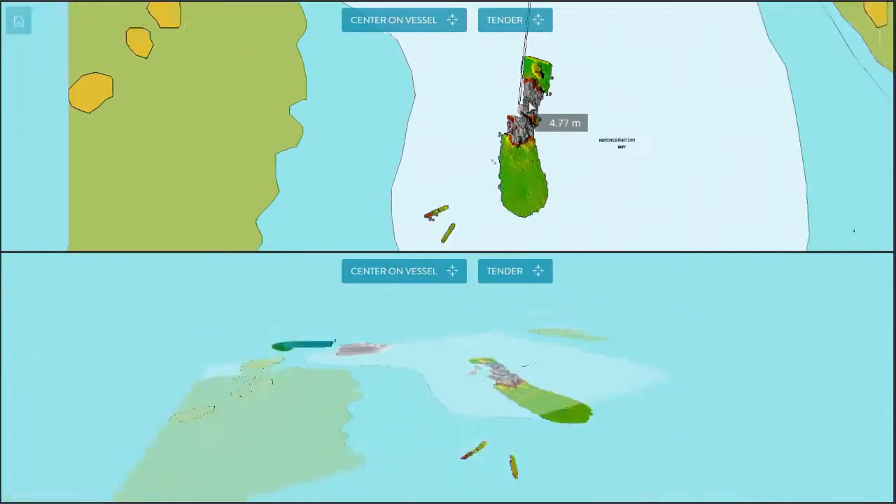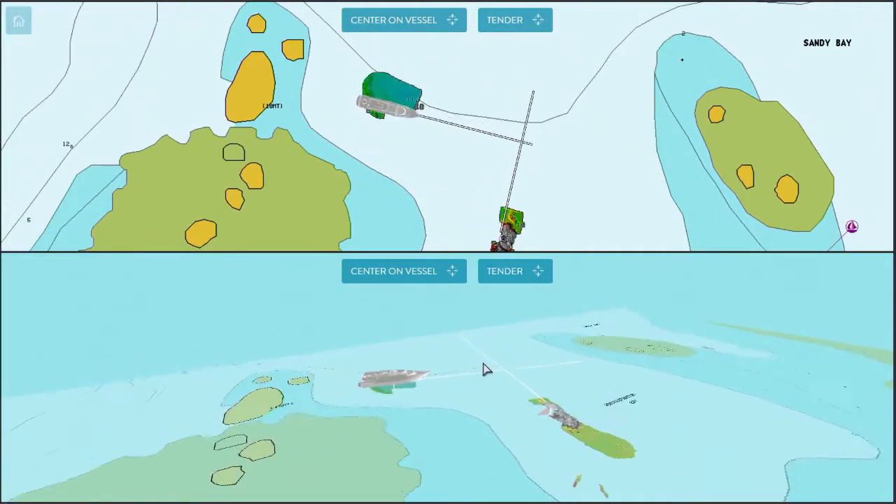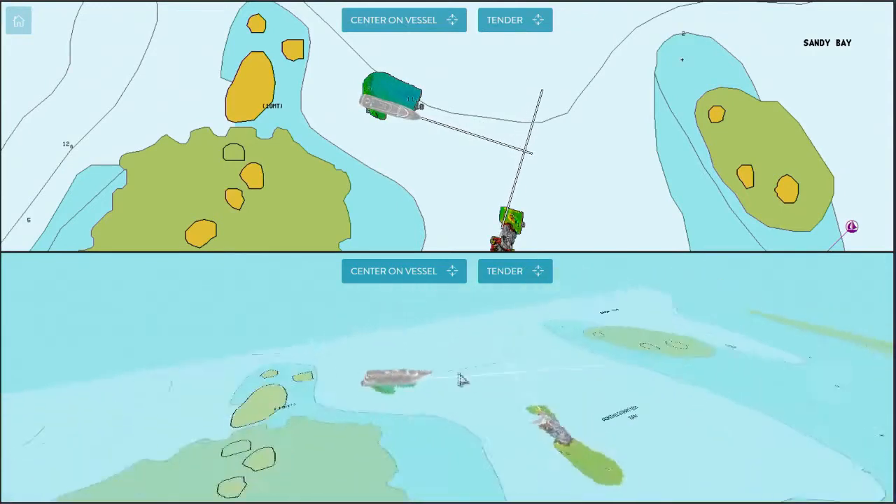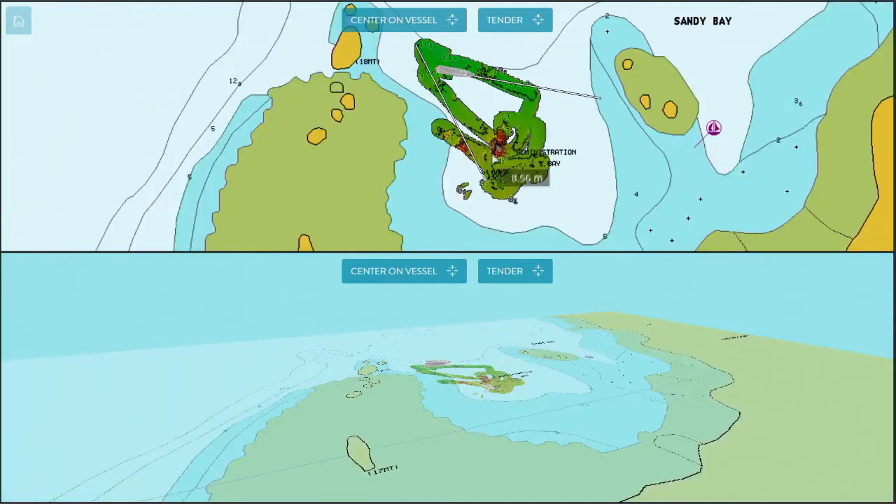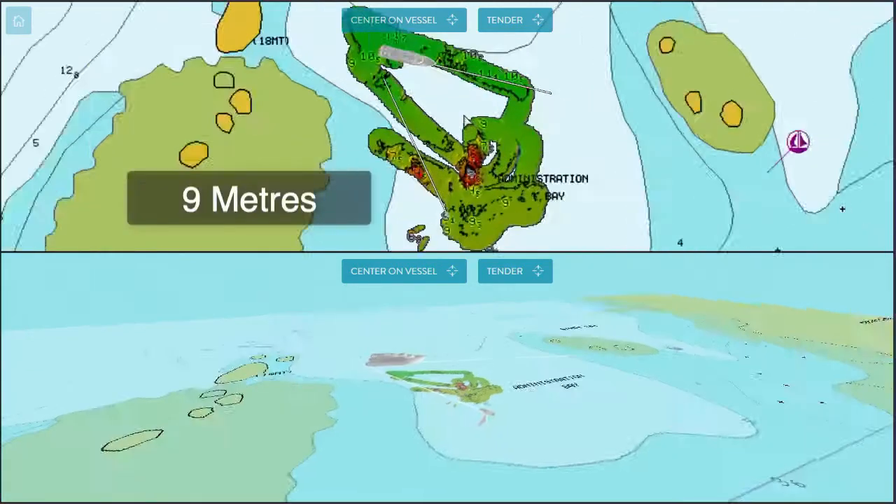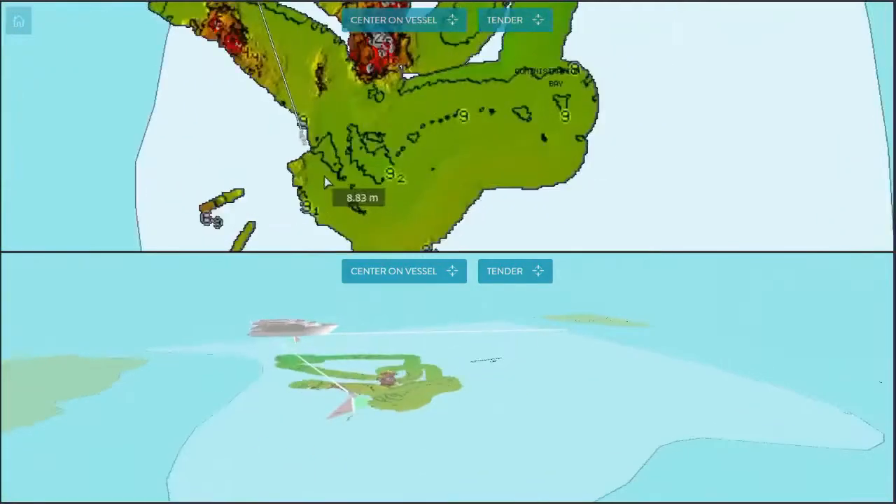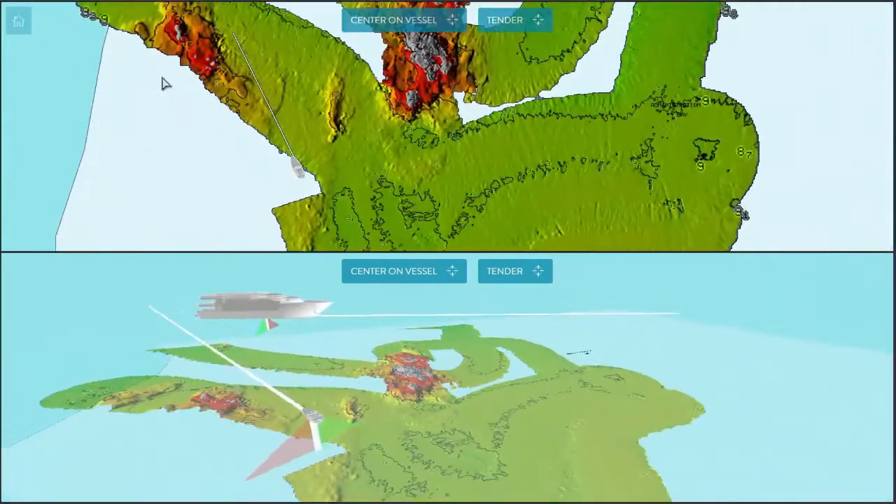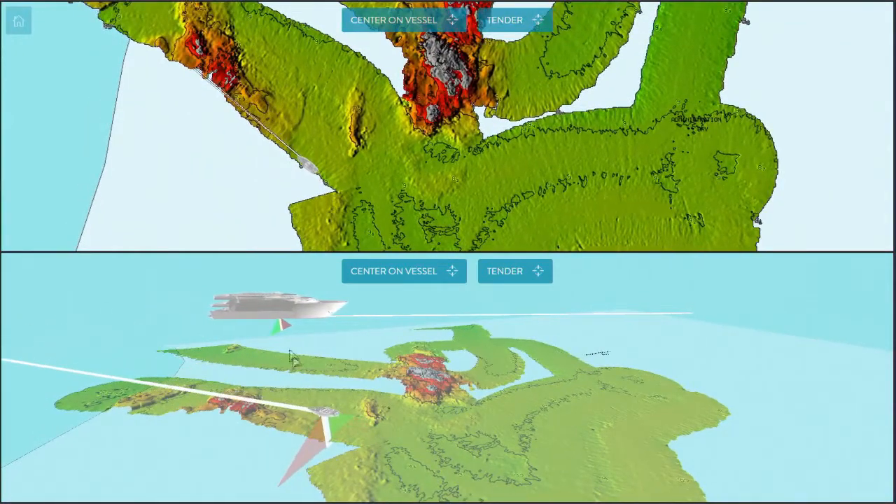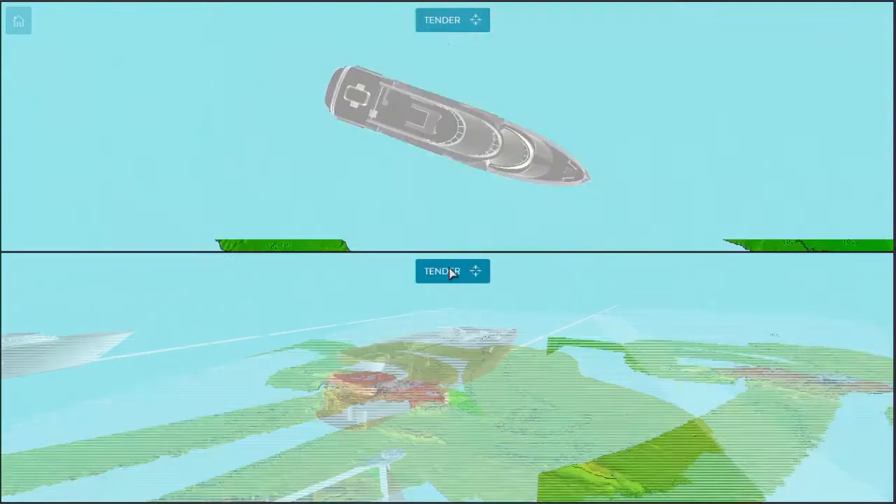The good news is, while we stand by, we're fed this information instantly and in real time from the tender to the superyacht's bridge. And we can start to see our map of the seafloor building up, which means we get an accurate image of what the seafloor of the bay is really like. From these contour lines, we can see much of the bay is 9 metres deep. But there's a very significant rock here, with red showing shallow water and grey showing extremely shallow water.